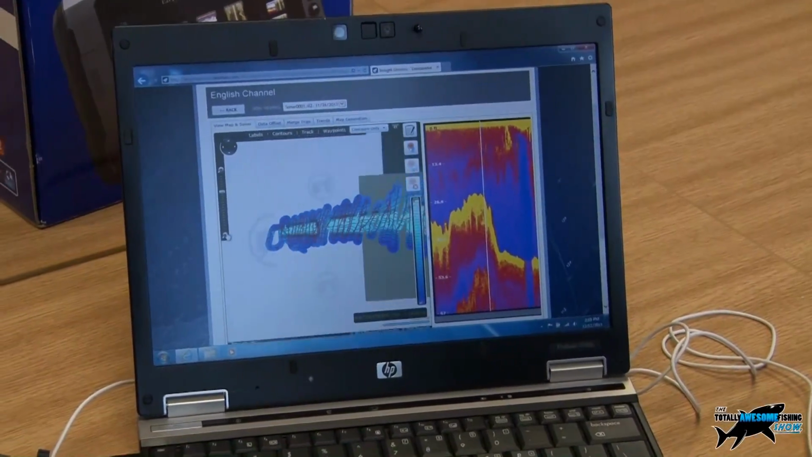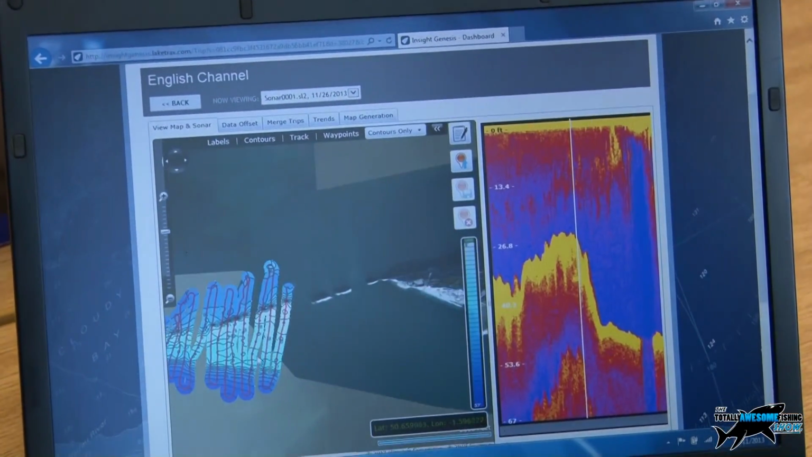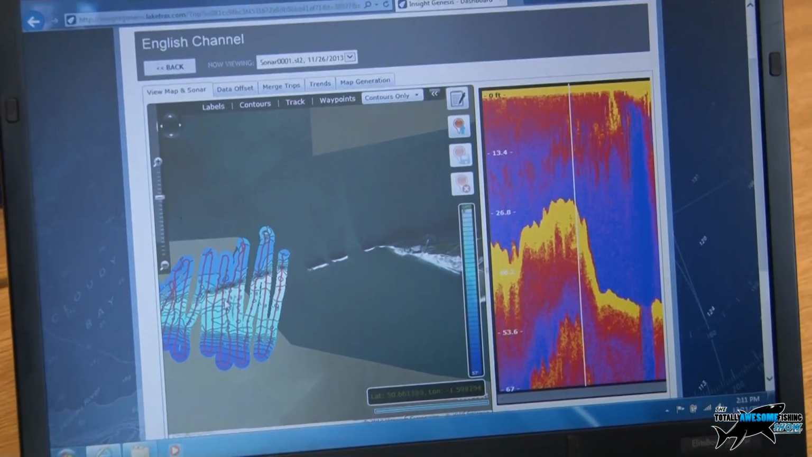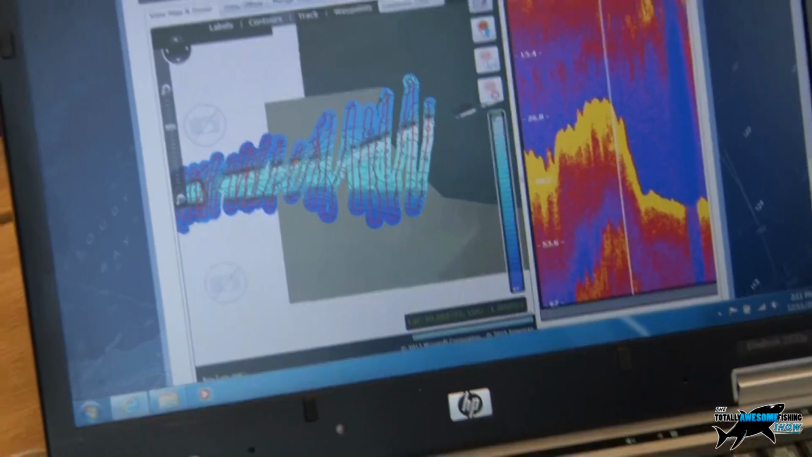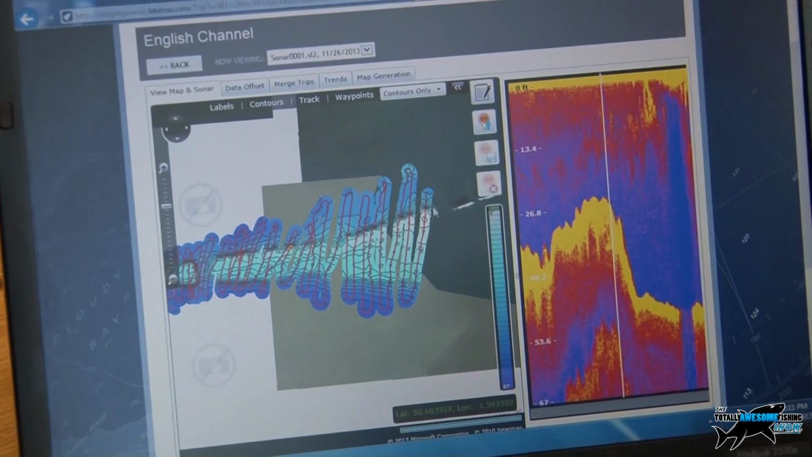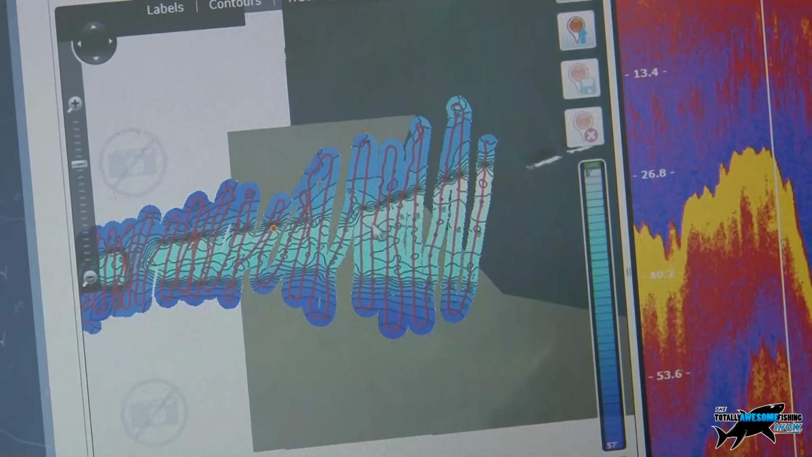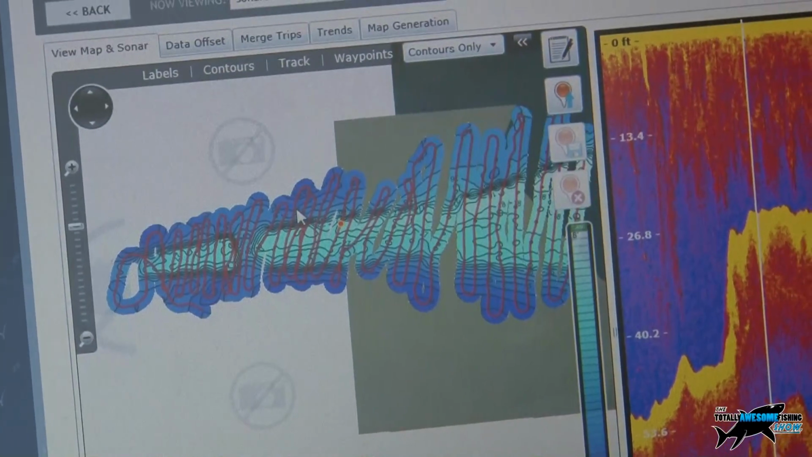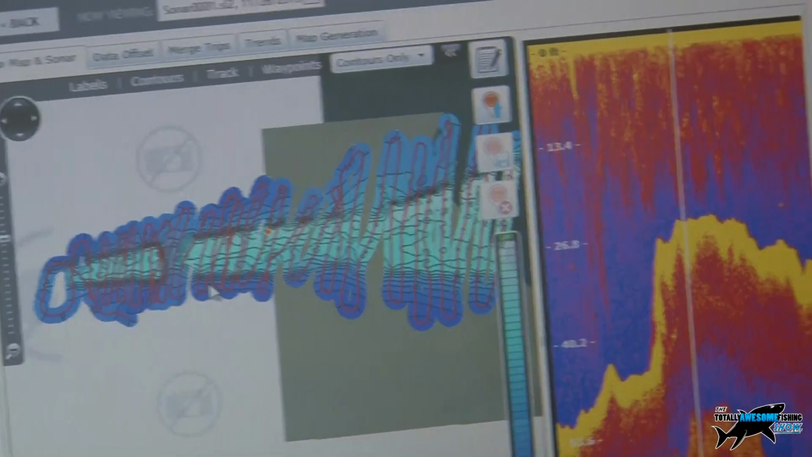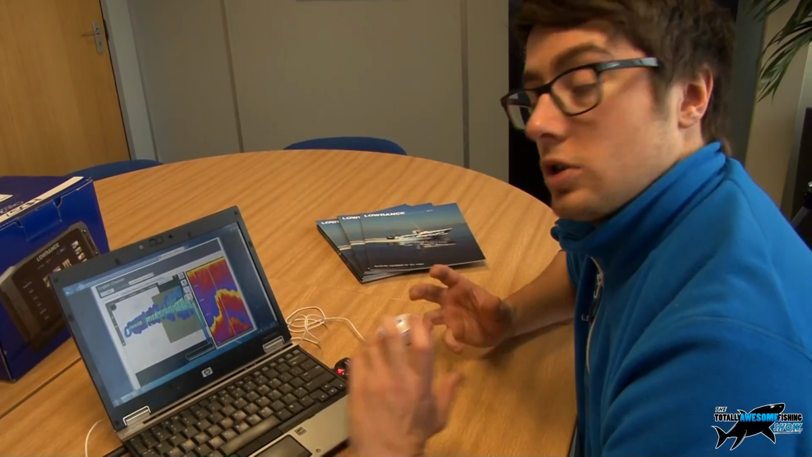Right, so you can see here we've got our nice map of the Bridge Bank. It's actually overlaid onto a Bing satellite imagery map, so you can use that as a reference. The red line that we see here is the track log, so that's the course that we took on the boat. We set out to do a specific survey pattern so that we could get as much data as possible and produce the best quality map. You don't have to do that. You can simply go out and do it trip by trip. So if you're traveling across to the Isle of Wight for the day or something like that, you can slowly start to piece it together.